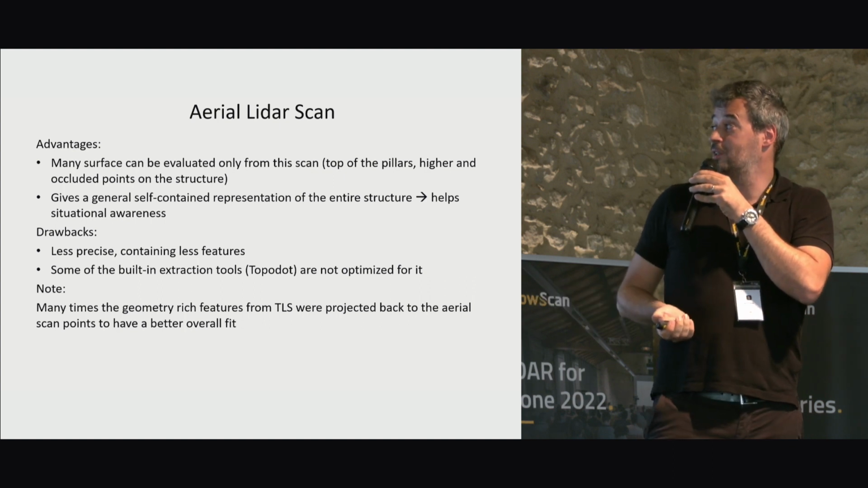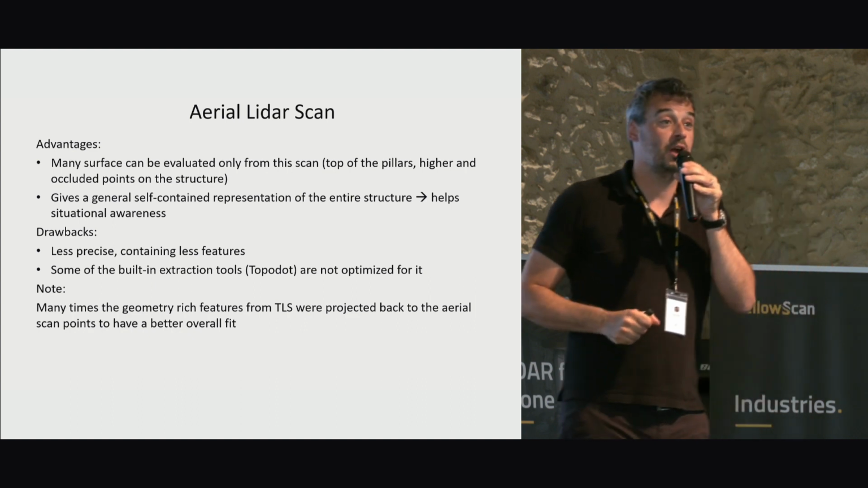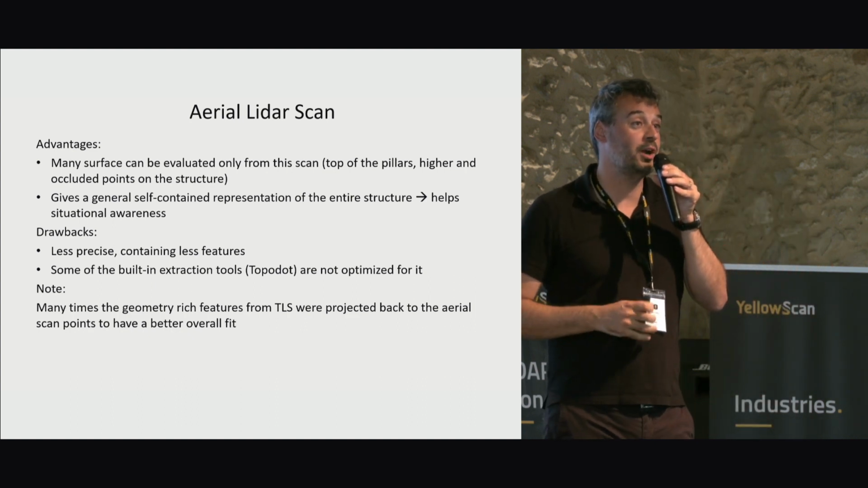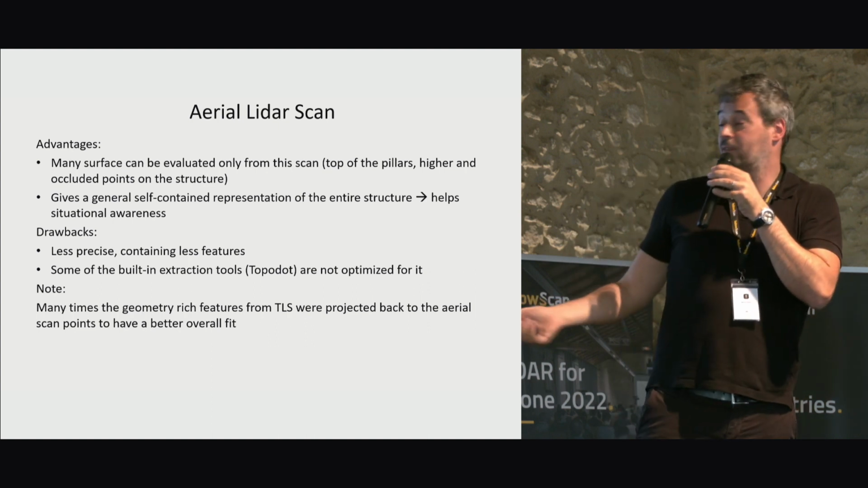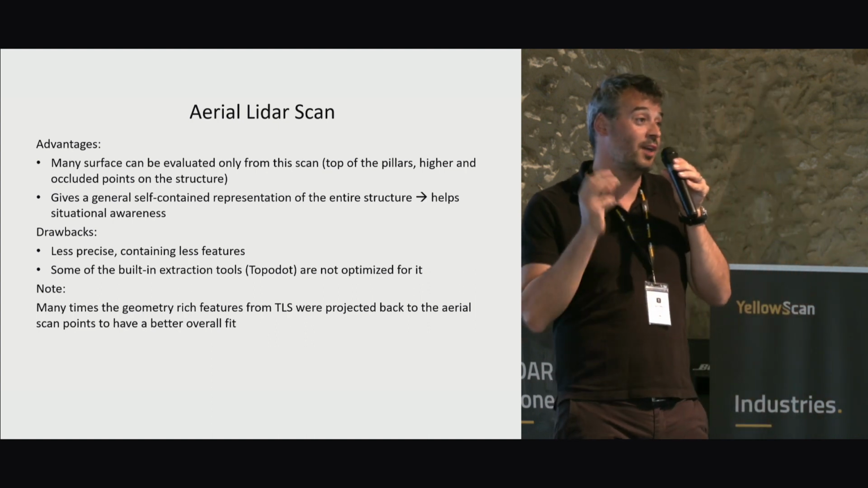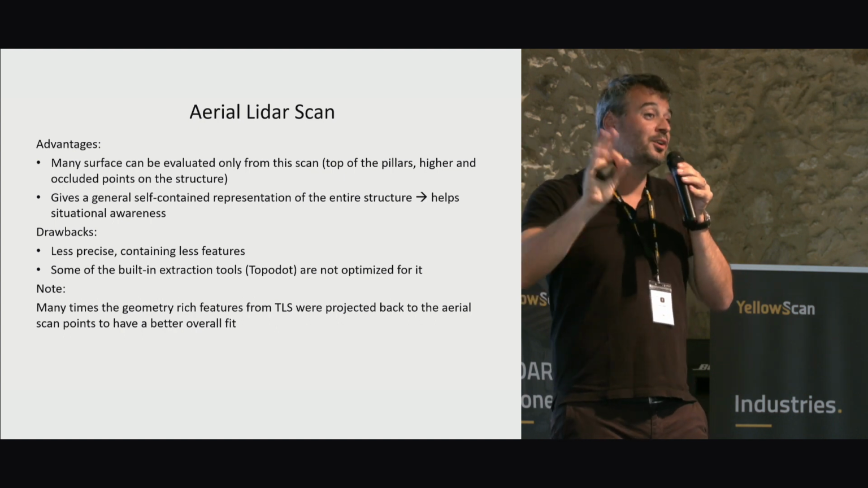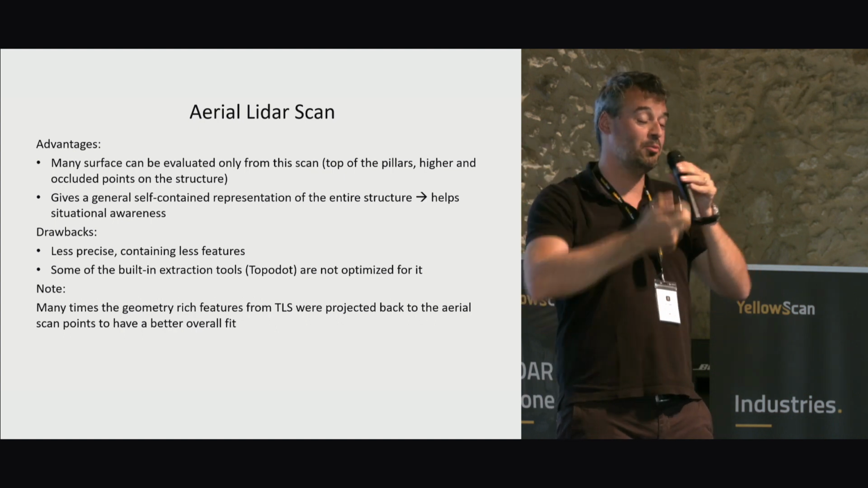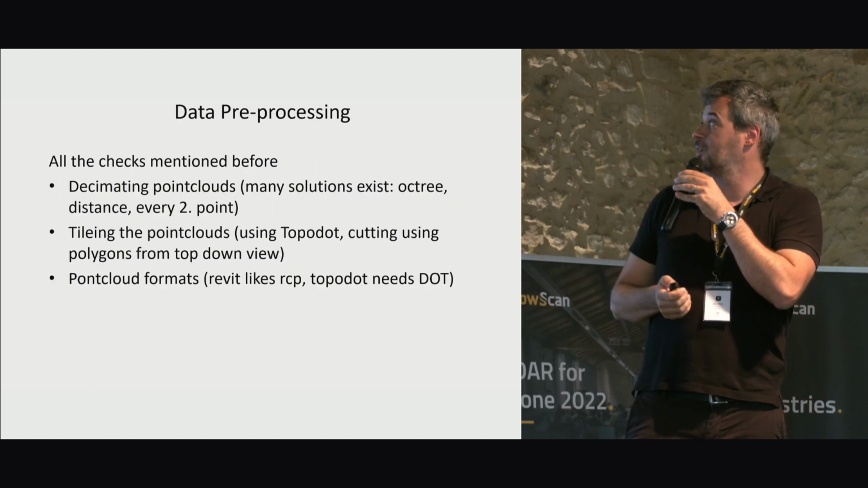Of course, we know it's less precise, and some of the tools built into certain software are more tailored for TLS scans. But the team was saying that many times what they extracted from TLS was projected back into the aerial scan because that's a more consistent picture of the whole bridge.